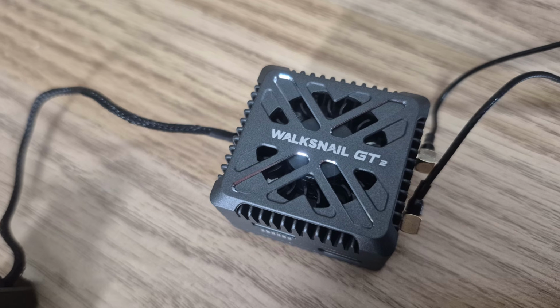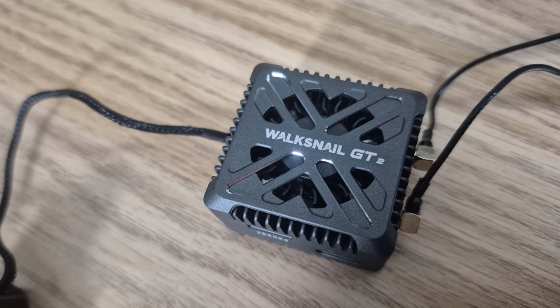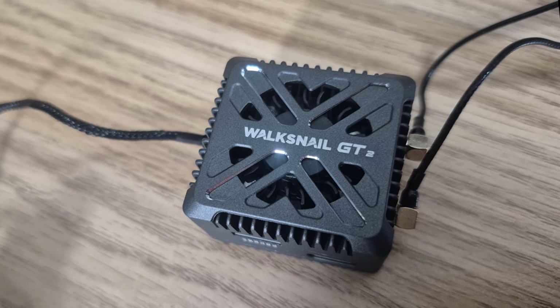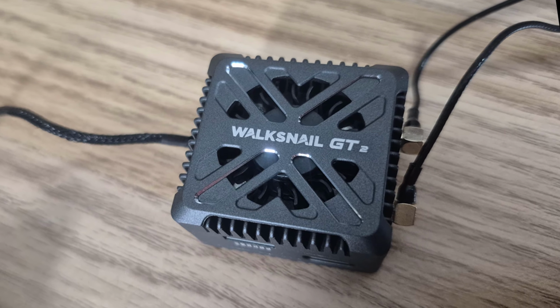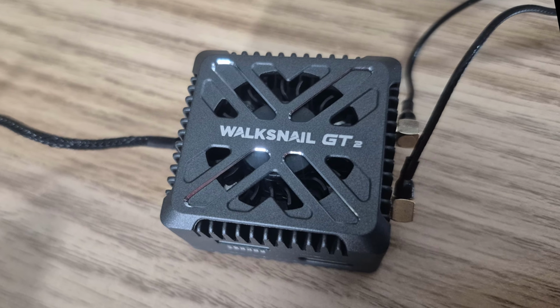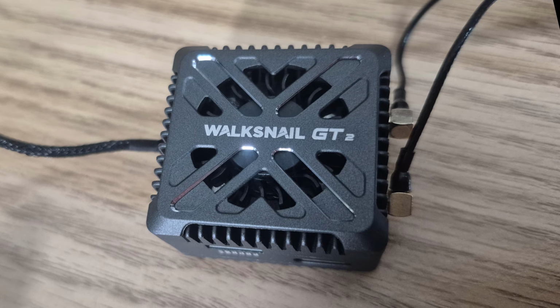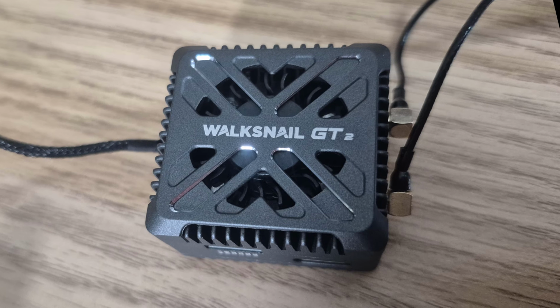And also just a very simple thing, the fact that this new video transmitter has a built-in fan. So in the past, I quite often on builds had to add my own fan just to keep the video transmitter cool, because quite often it's embedded deep inside of an aircraft. It's just a simple thing, but very nice to see that this now has a fan built in.